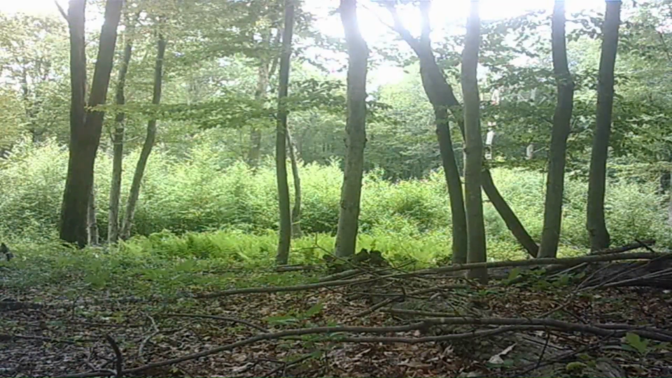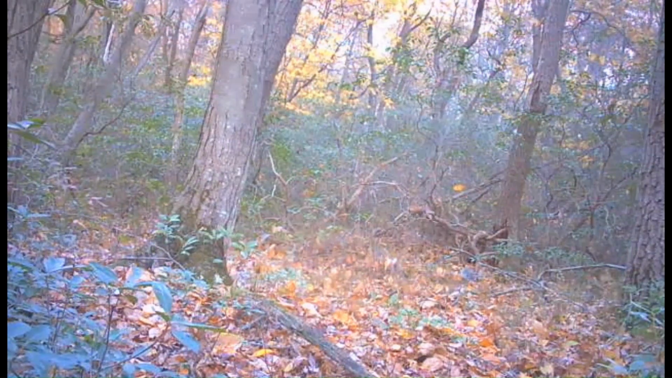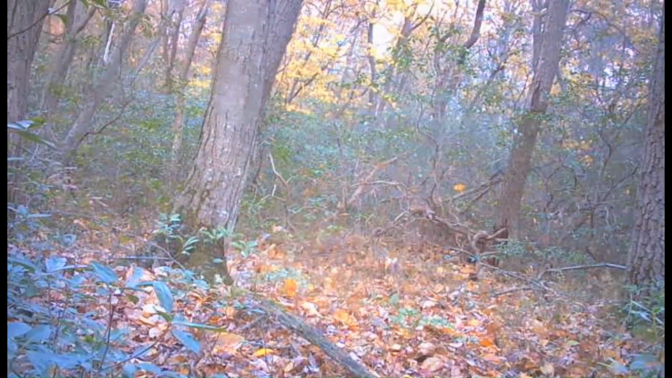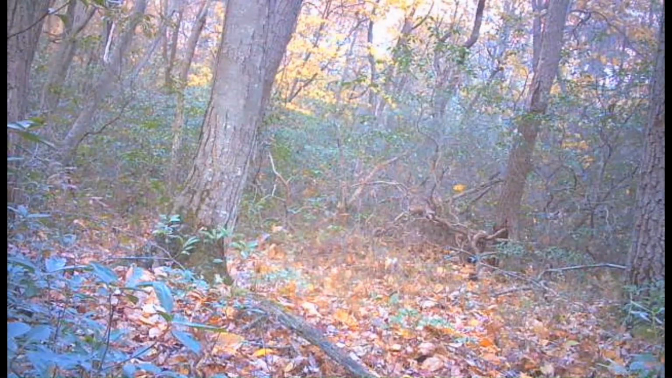And gray squirrel right in front of the property running around. And then into the back of the property with another one running around. Which there do seem to be quite a few gray squirrels up there running around on top of the mountain this year.